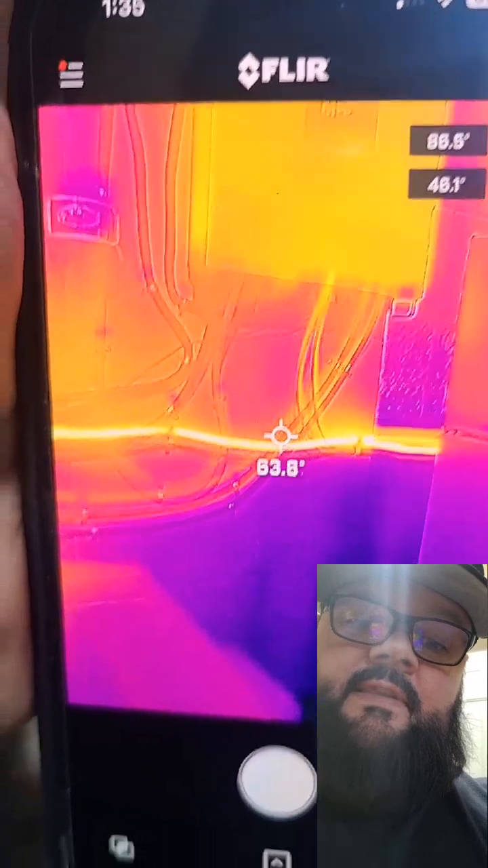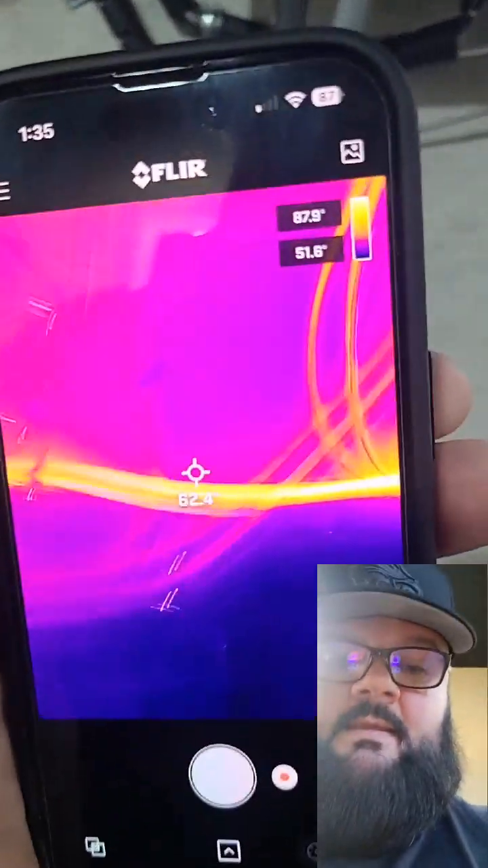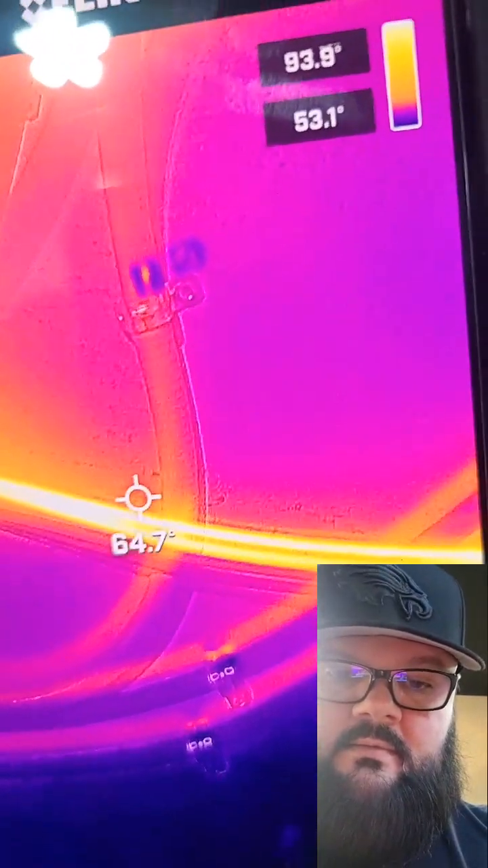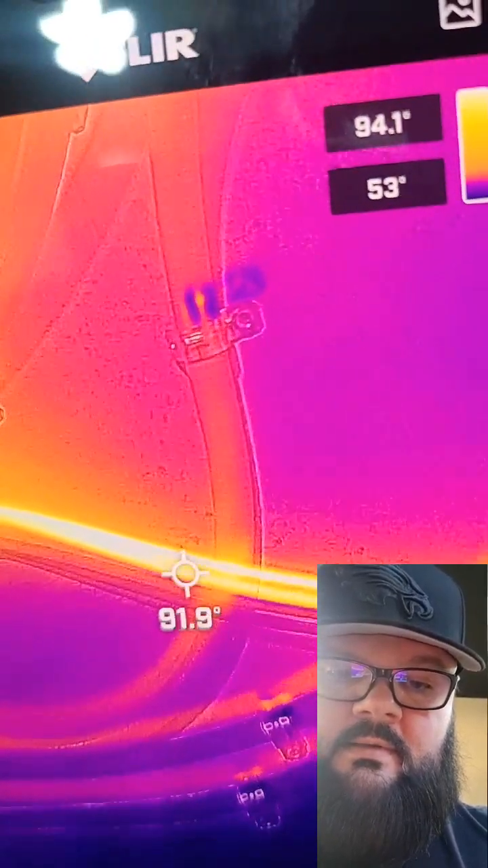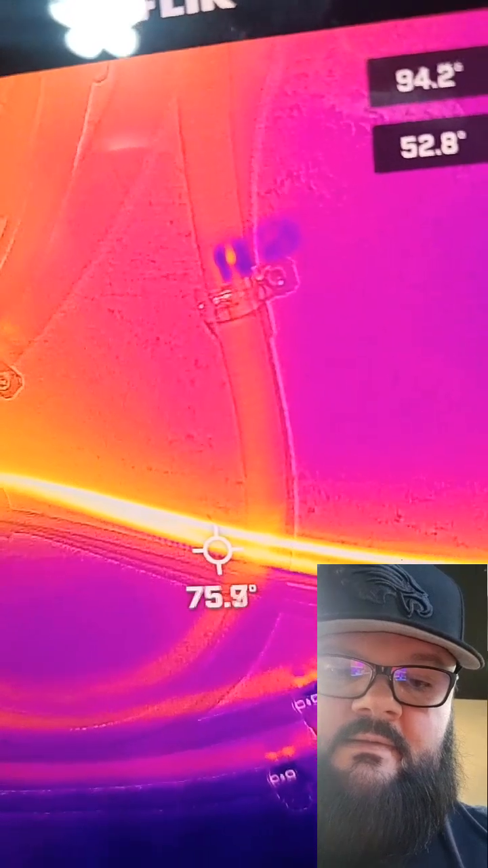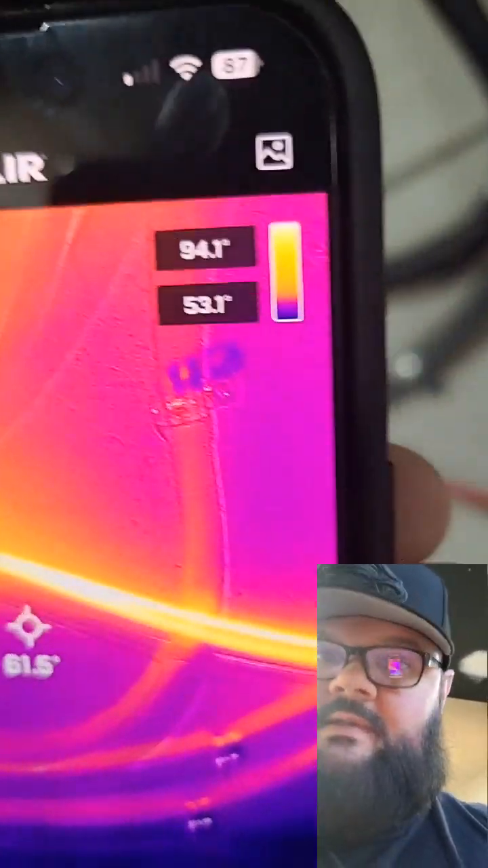So I got rid of that and did straight shot right in. And like I was saying, this cable is 95 degrees between the two of them.